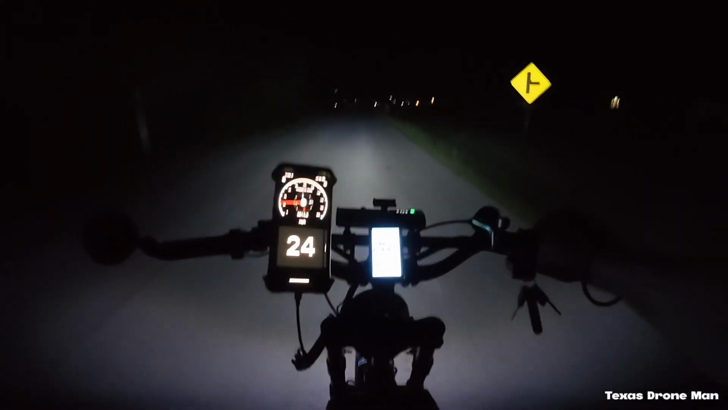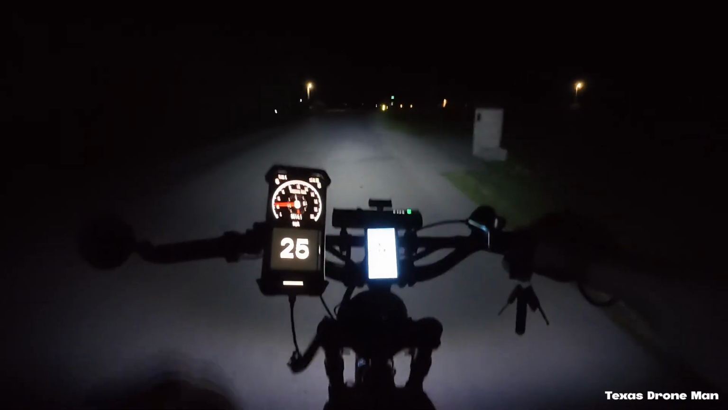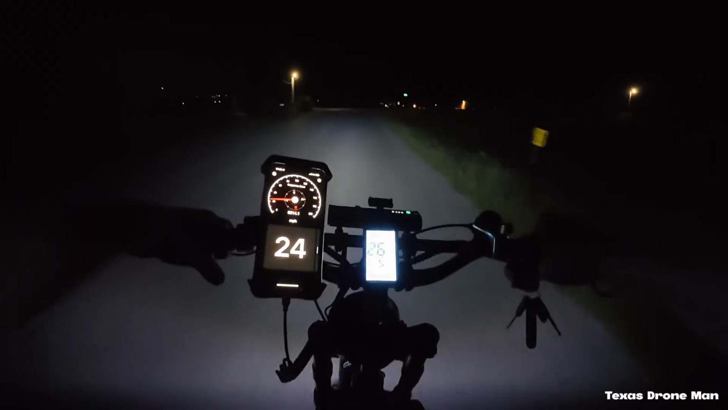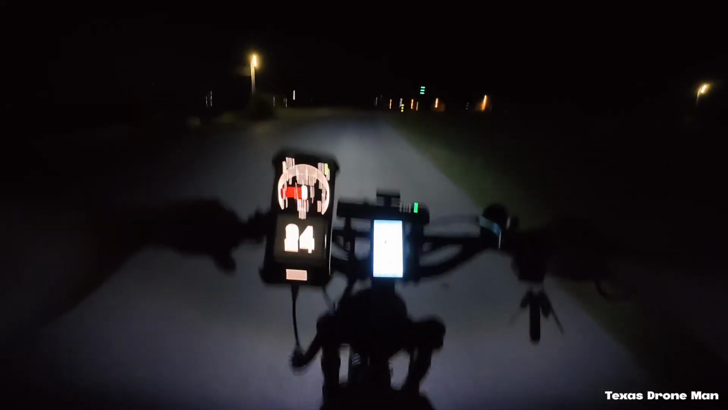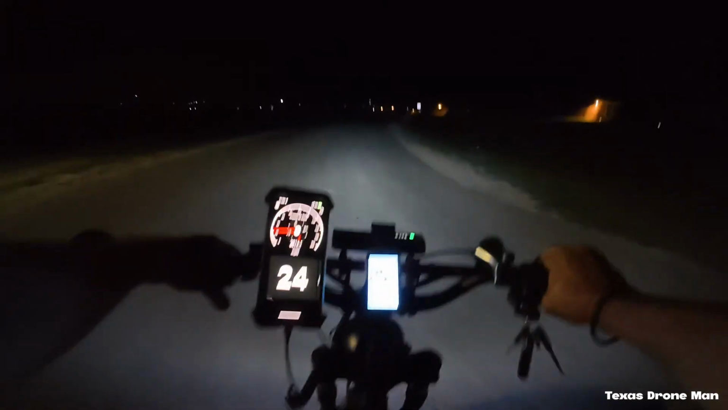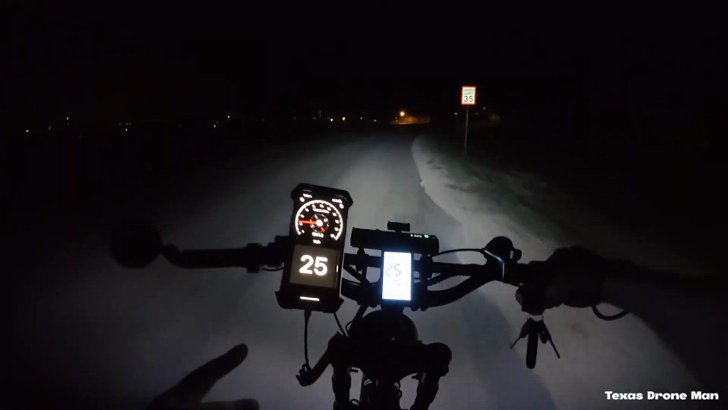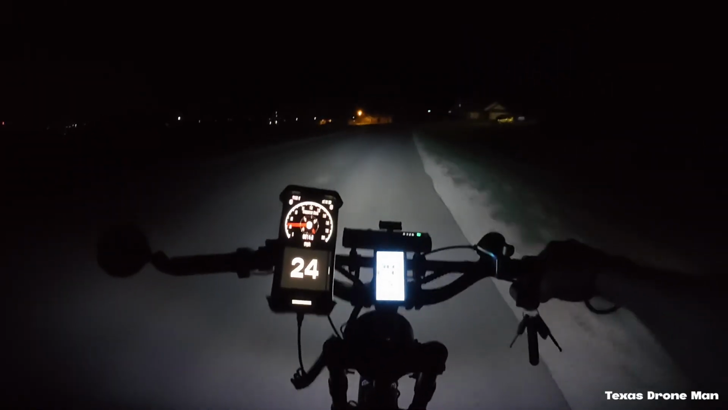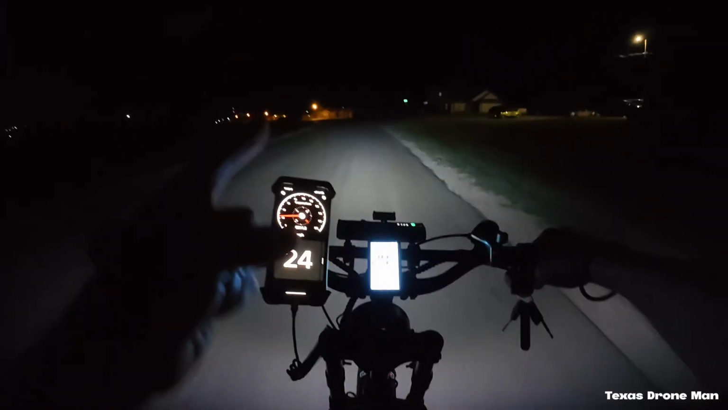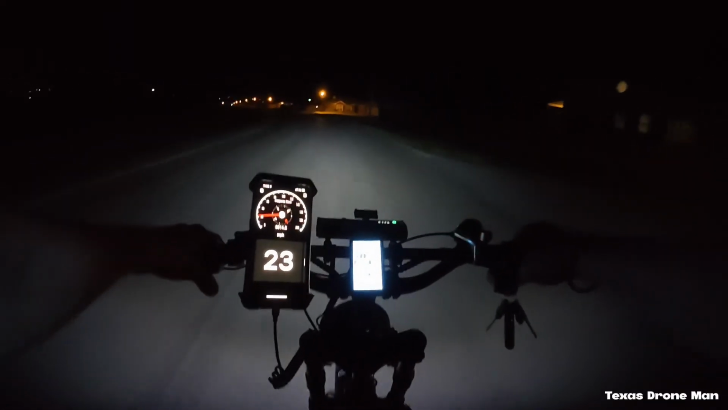I don't know what the speed rating is on a tire like this, but I really want street tires, like motorcycle tires. Anybody out there put street tires on a 20-inch rim and y'all know what the size is, hey, put it in the comments. I'd be curious.